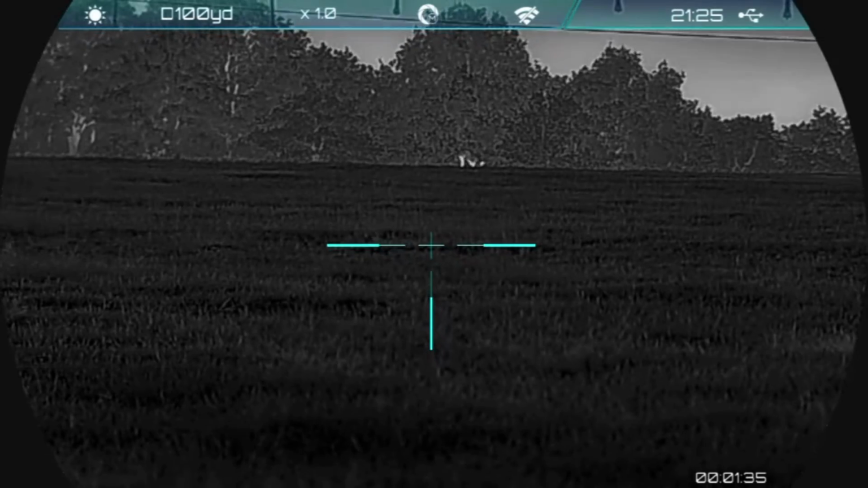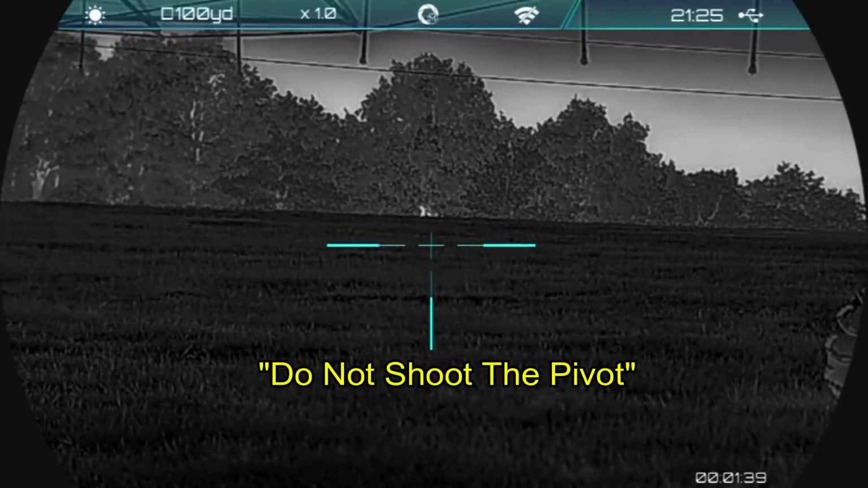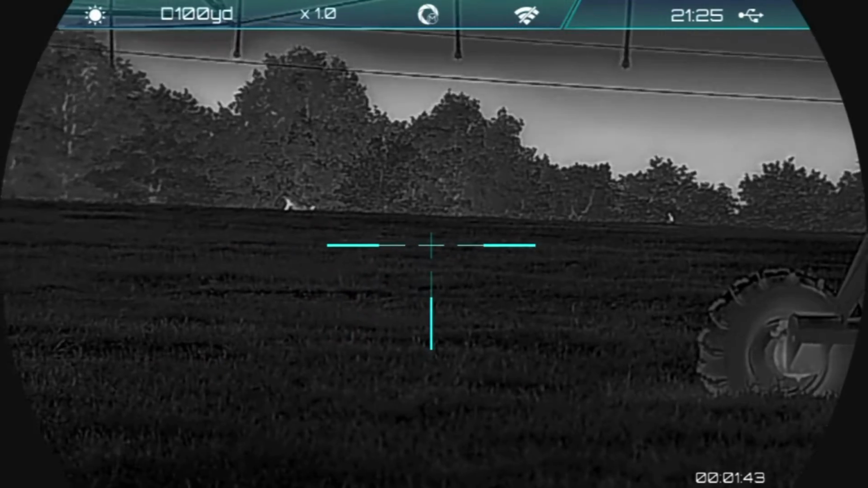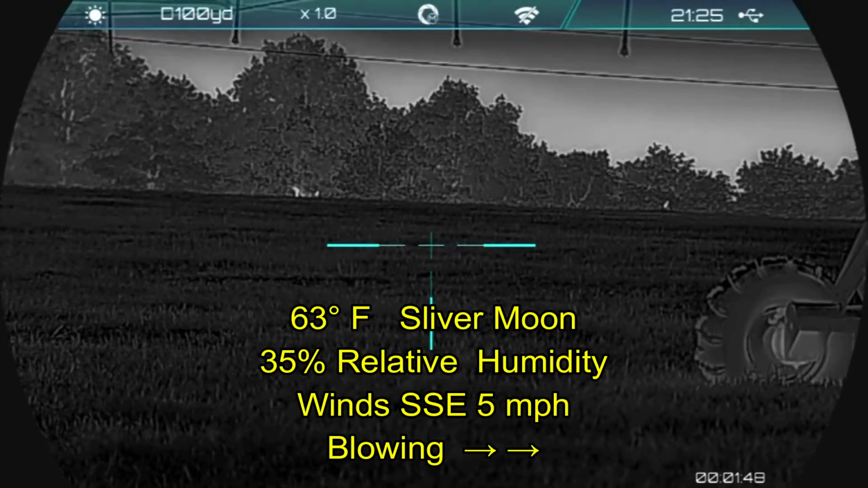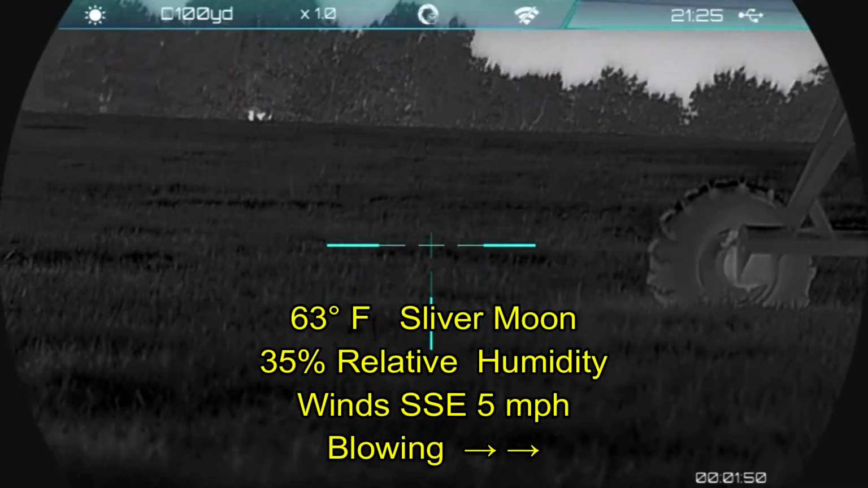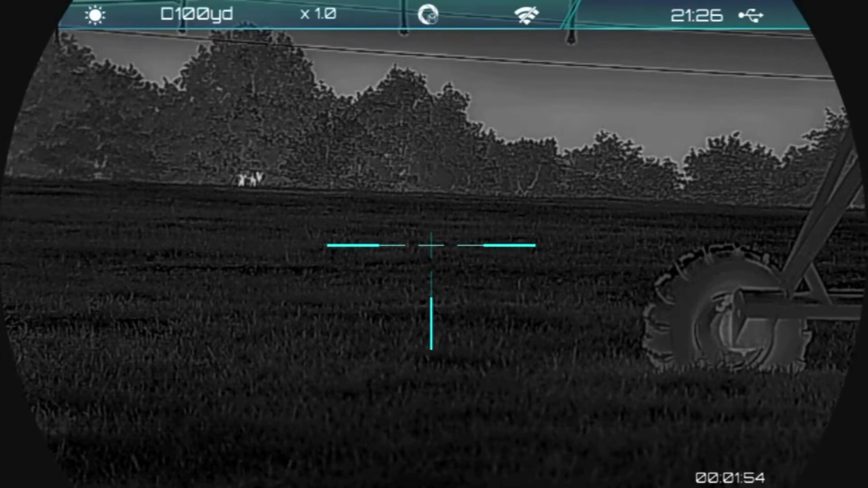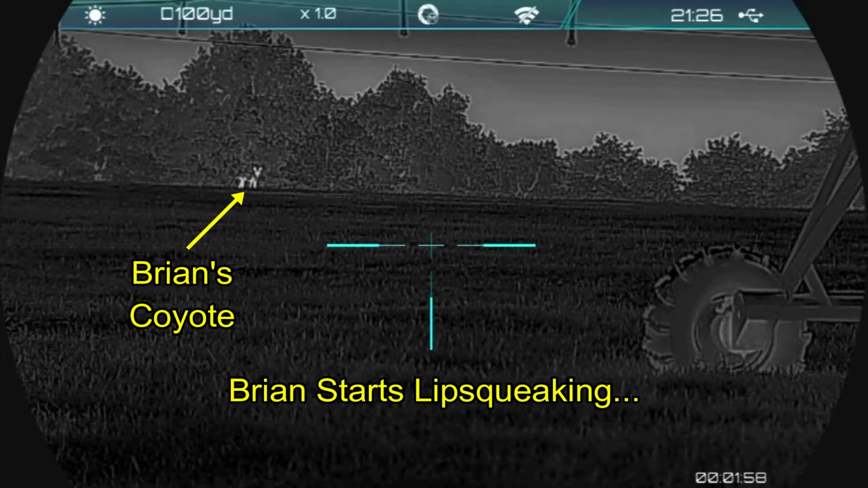I point that out to Ben, and Ben is up for going after a couple coyotes. Do not shoot the pivot. Okay. I give him a final warning not to shoot the pivot. He knows not to shoot the pivot, but the pivot is basically the lifeblood of this property, helping this field to grow, and the rancher depends upon this particular field, and so we want to protect it as best as possible. So I'm going to start lip squeaking the coyotes.